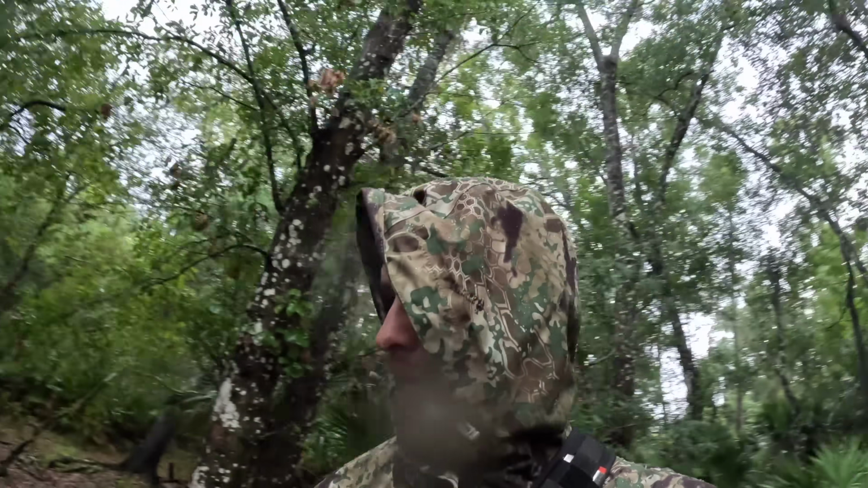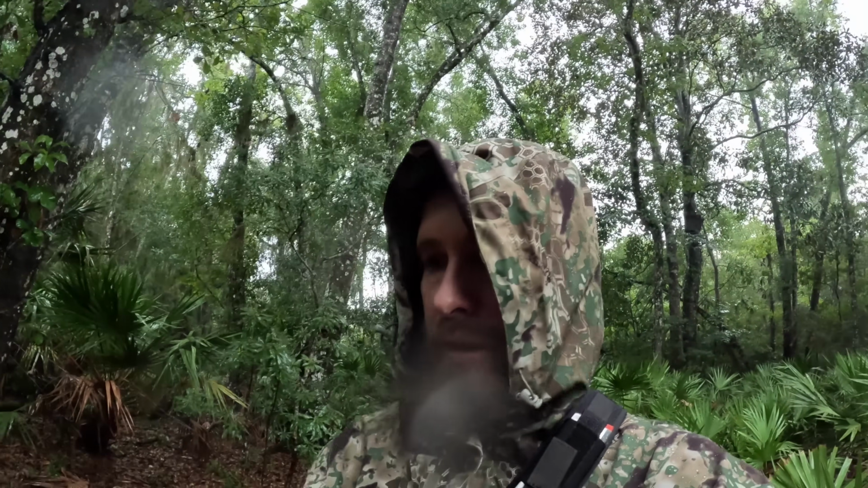Sweet. That worked out. Little boar hog, 80, 90 pounds. Gonna get him dragged off this corn pile. See if we can do it again. That's what we do. It worked out. In the rain, baby. In the rain.